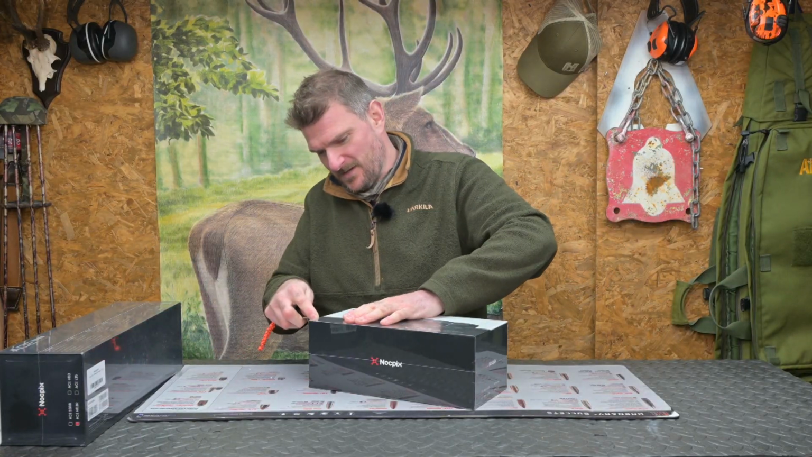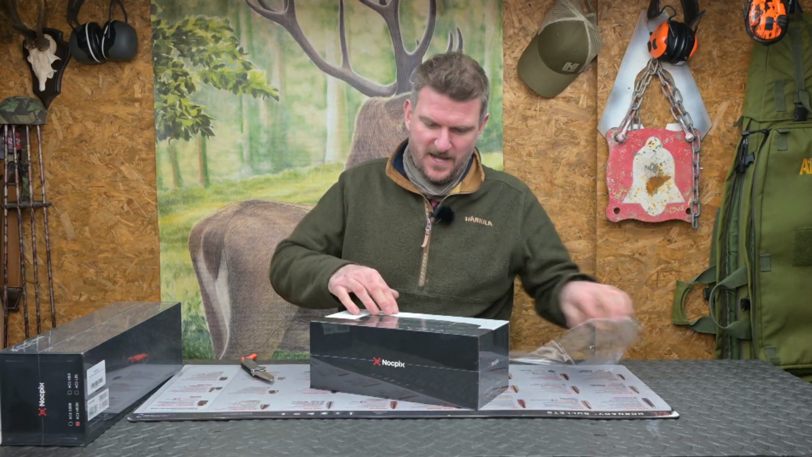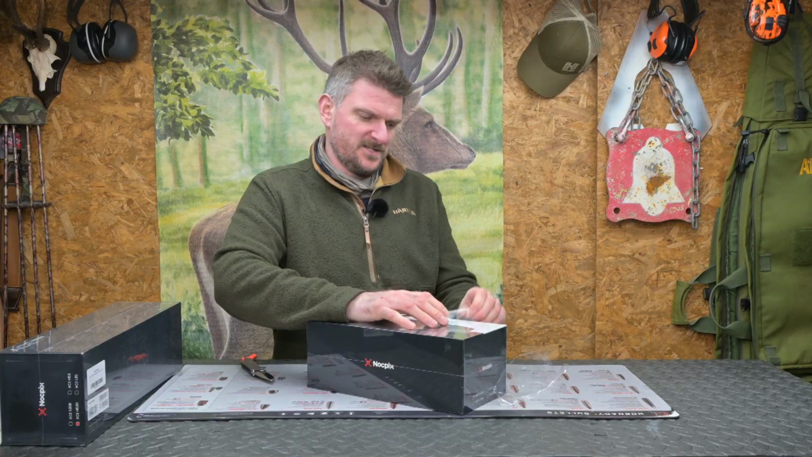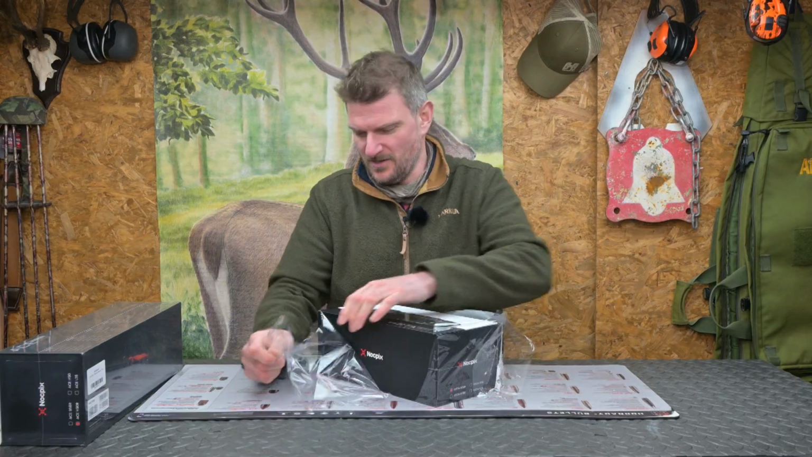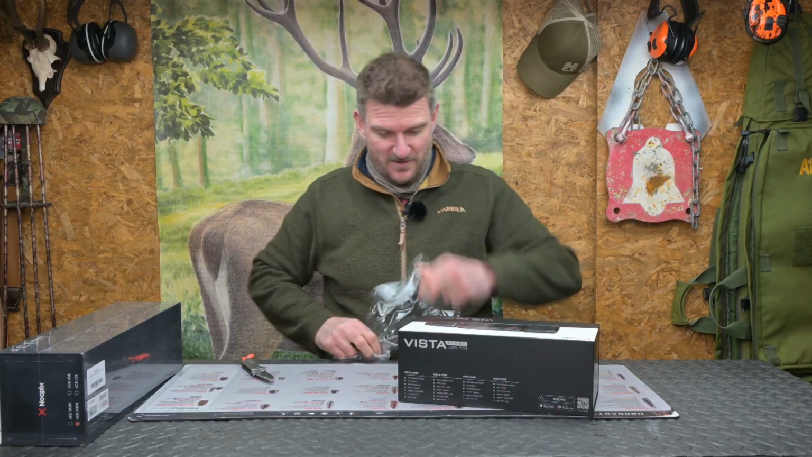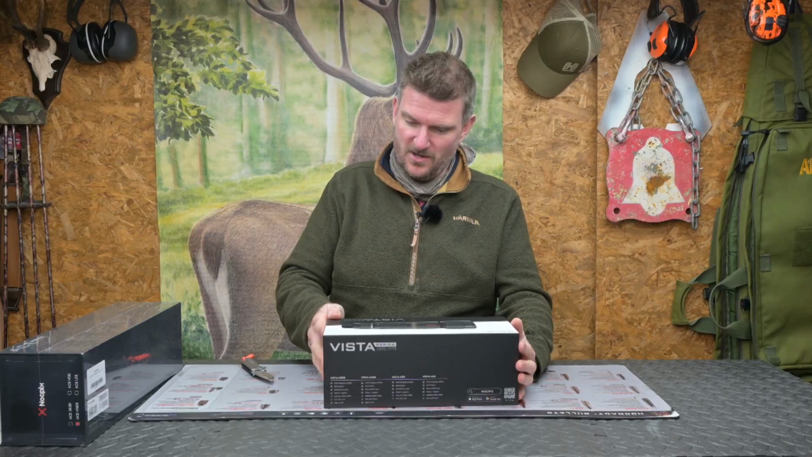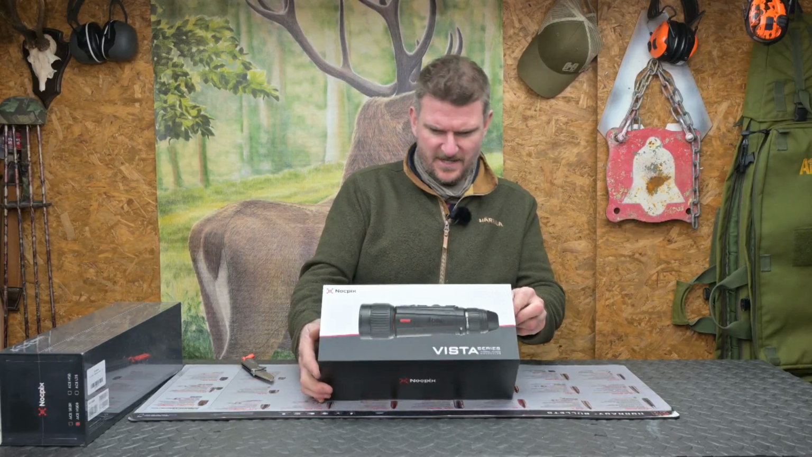I love thermal spotters. NocPix is a new name to the UK. There's not much been seen of them yet, but the stocks have now arrived, and these, as you can see, are box fresh. So this is the VISTA series thermal monocular NocPix. Haven't got any data on here.